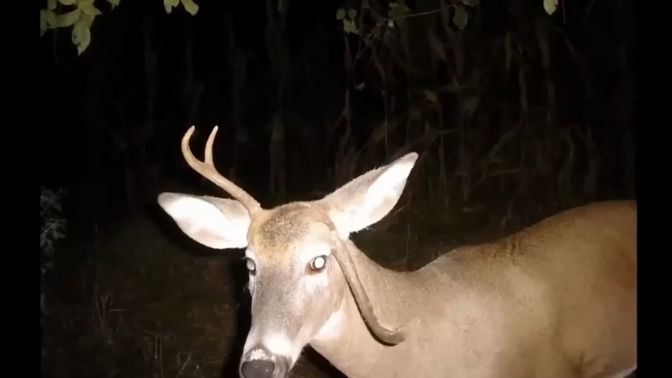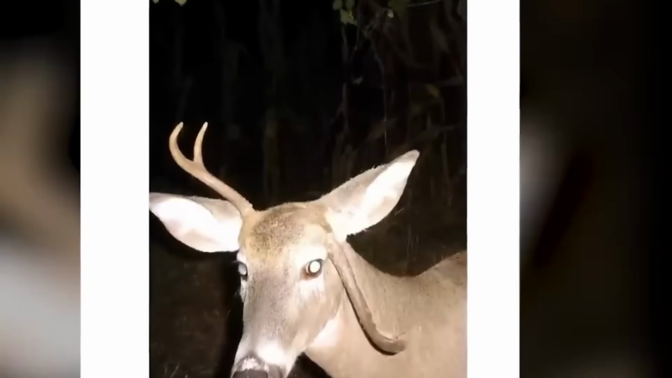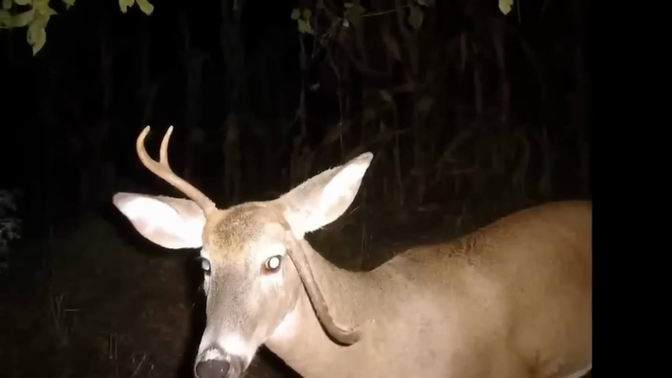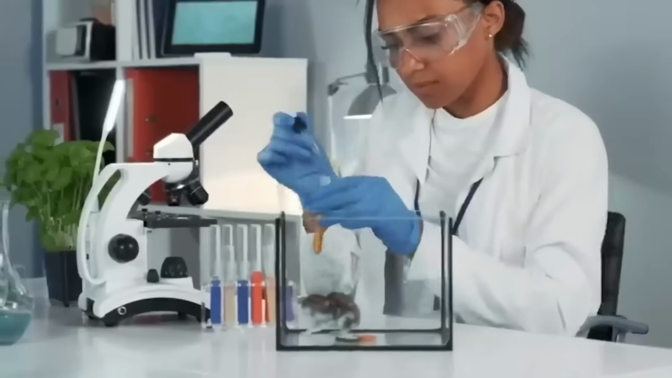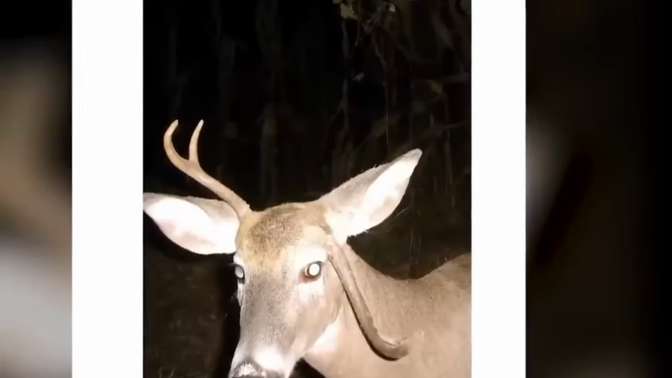This weird image was captured by a trail camera in 2022, and what we see here is a deer with scary mutations. Was this a result of some scary experiments going on with animals, or was this just some natural mutation? Nobody knows. Ghost Man.